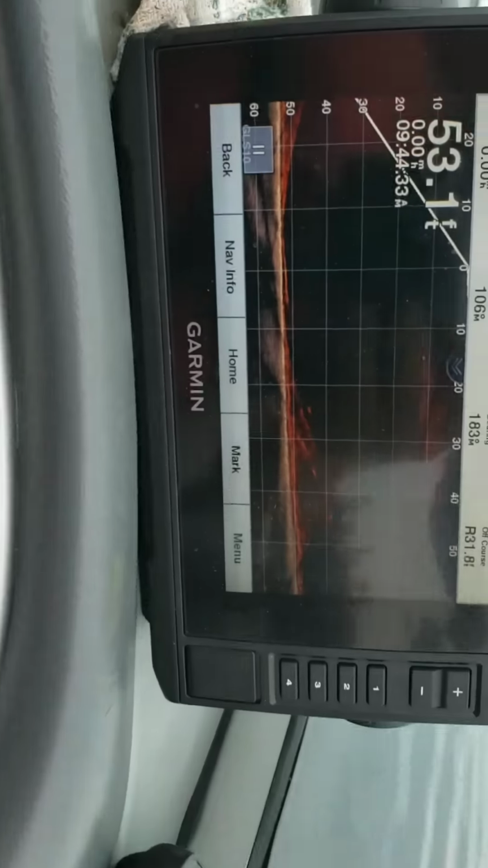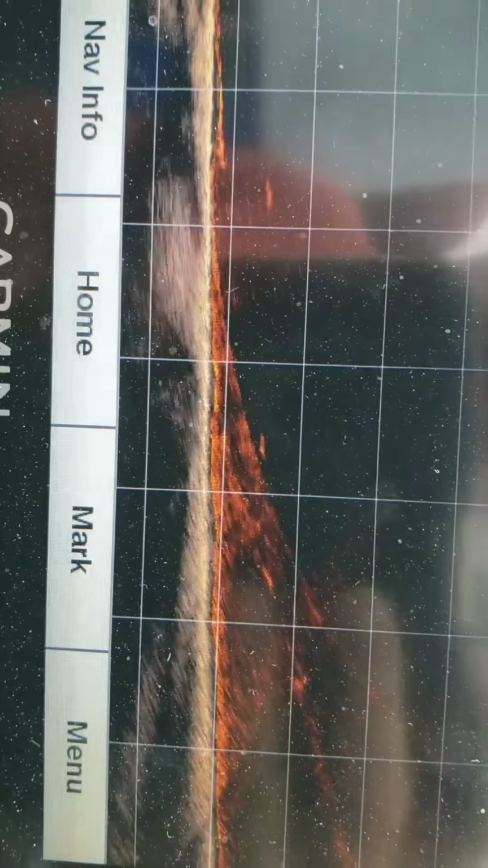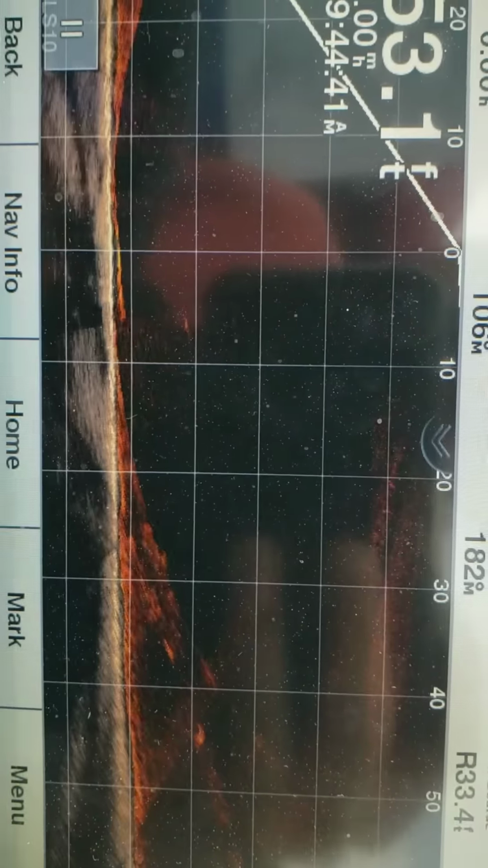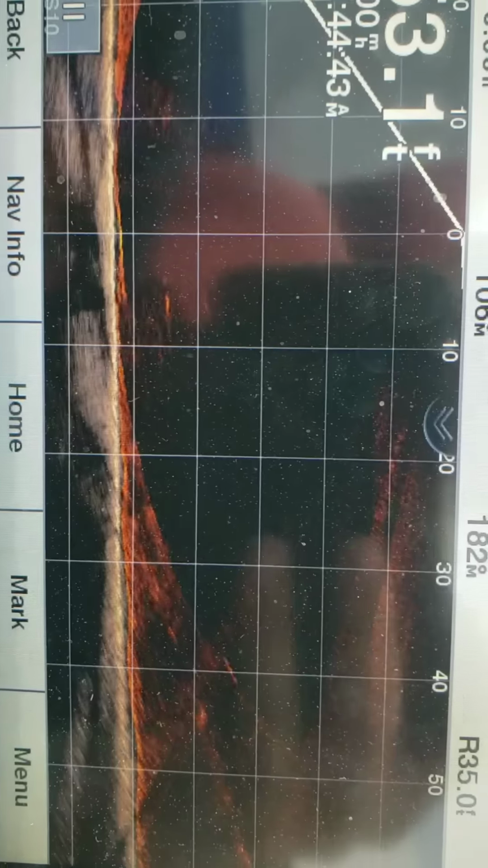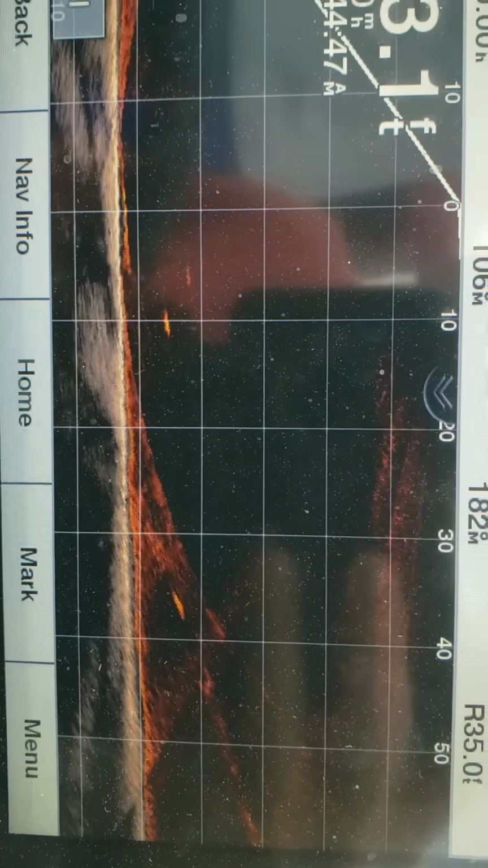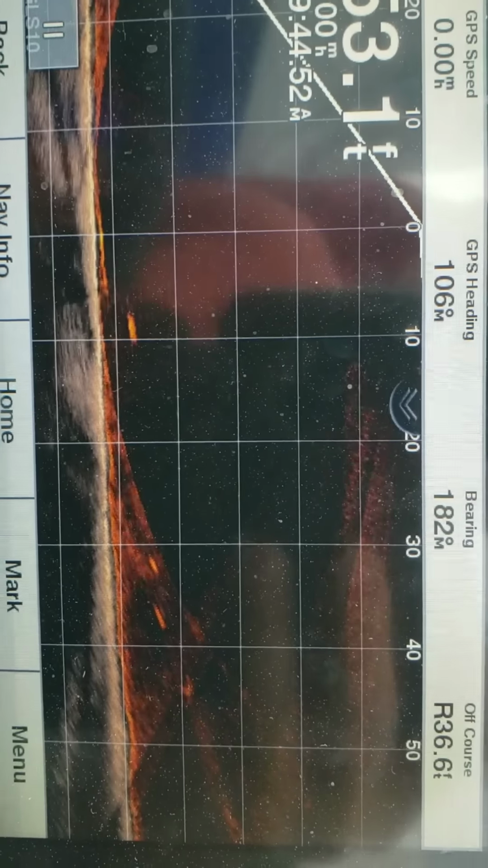Let's see if they're still on the screen. There's a couple towards the front of the boat right now. But they're not reacting to the jig, it's in between 0 and 10 feet, or 0 and 10 depth. Oh, there you go. Yep, there's one right by it. Keep doing a big jigging motion. Big jigging motion. Only jig.